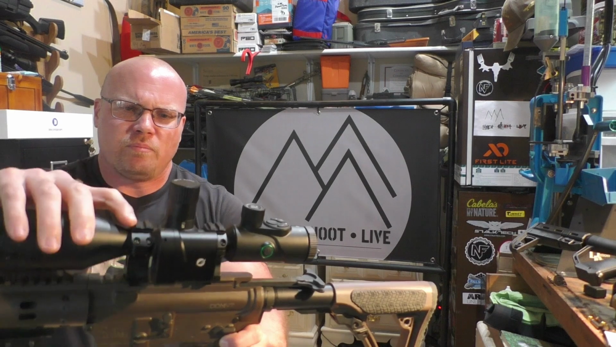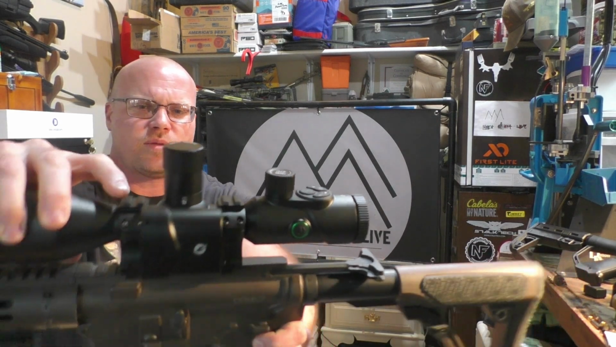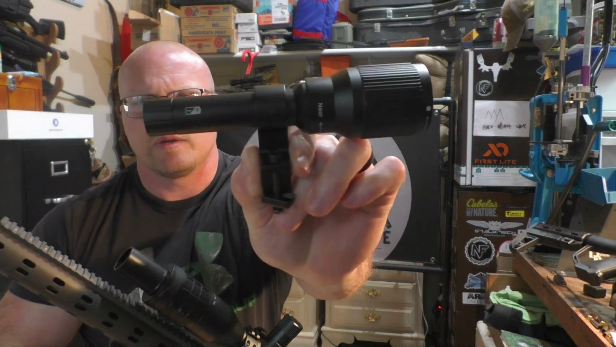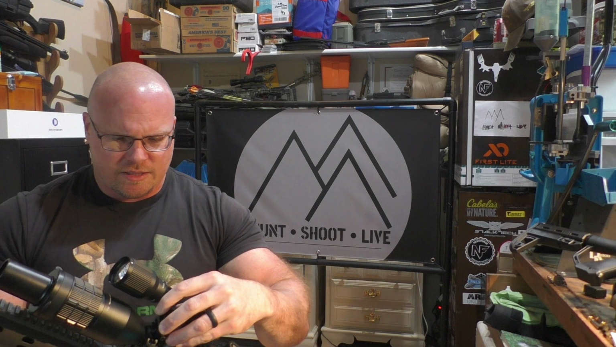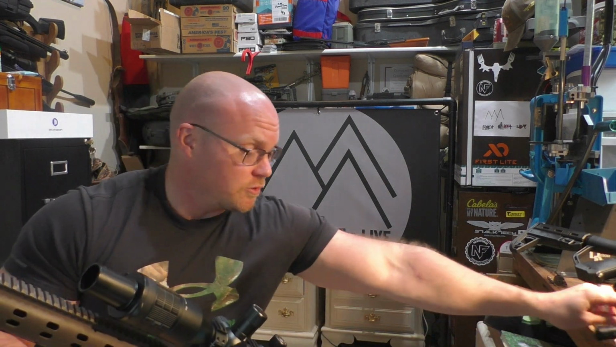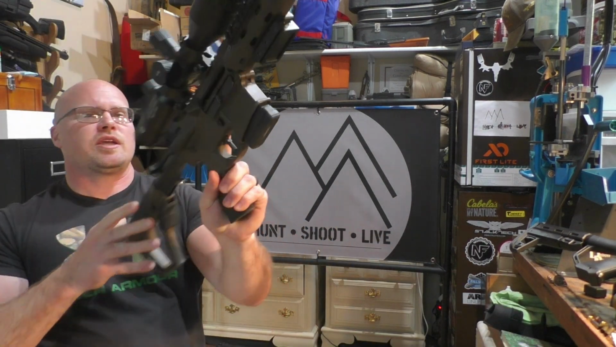You can mount an IR light on top here, and of course it comes with the IR light, which is also powered by an 18650. I don't have that mounted on here at the moment, but obviously I will mount that on when I start doing my in-field testing. And that is pretty much the nuts and bolts.